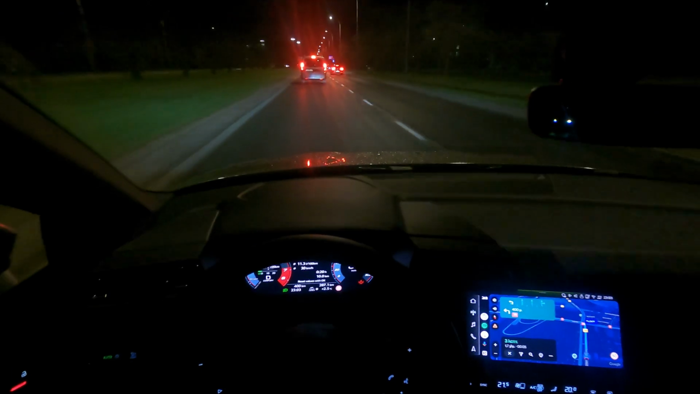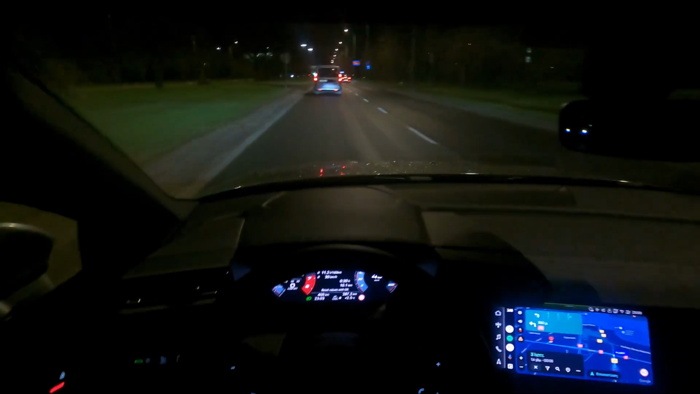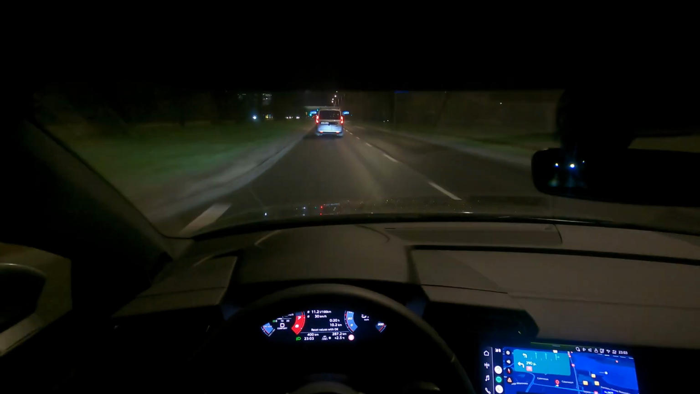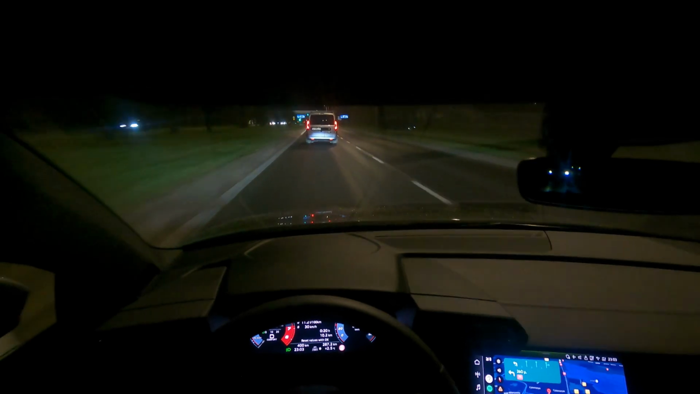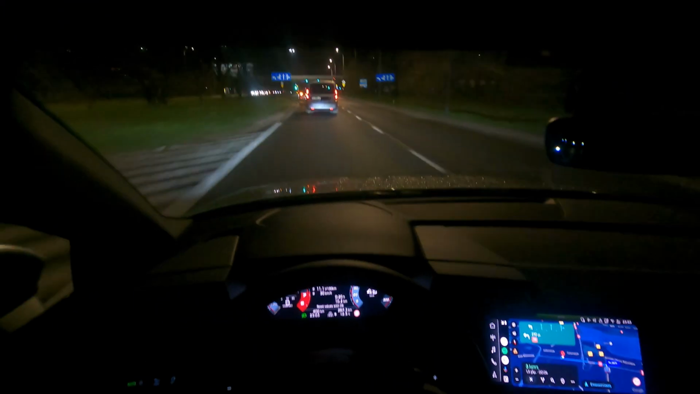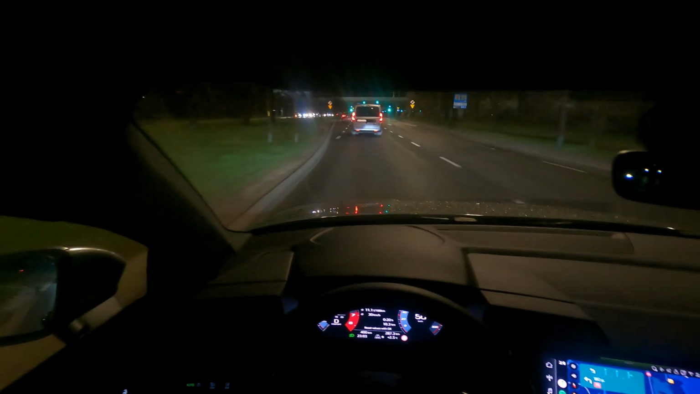I need to somehow adjust the volume of this thing. I don't know how I can do that. Anyway, it's a new car. But again, the sound system is nice. I think we have to turn here, yes.